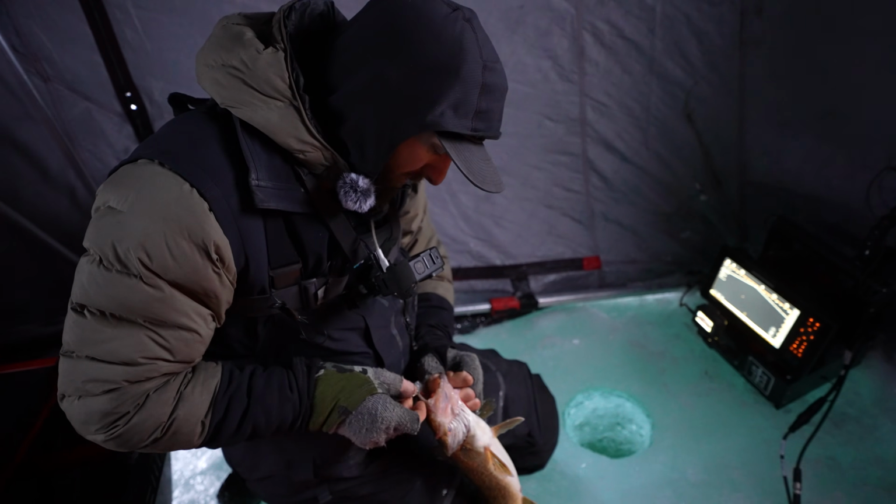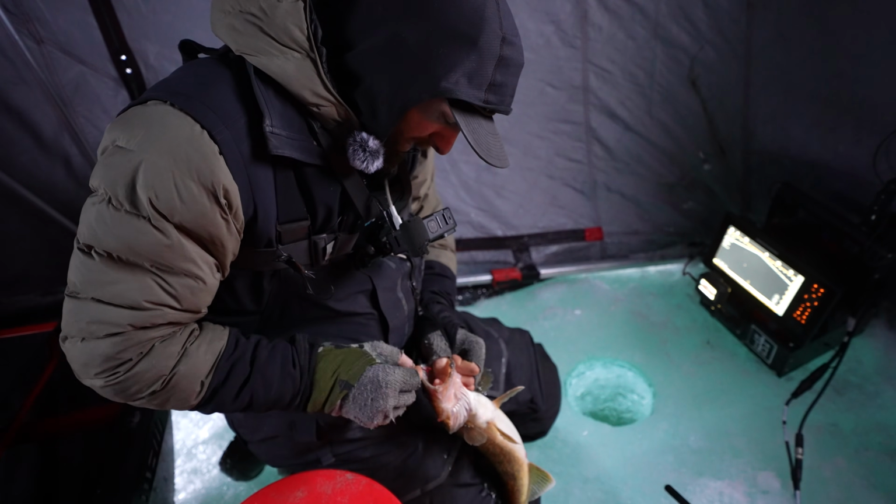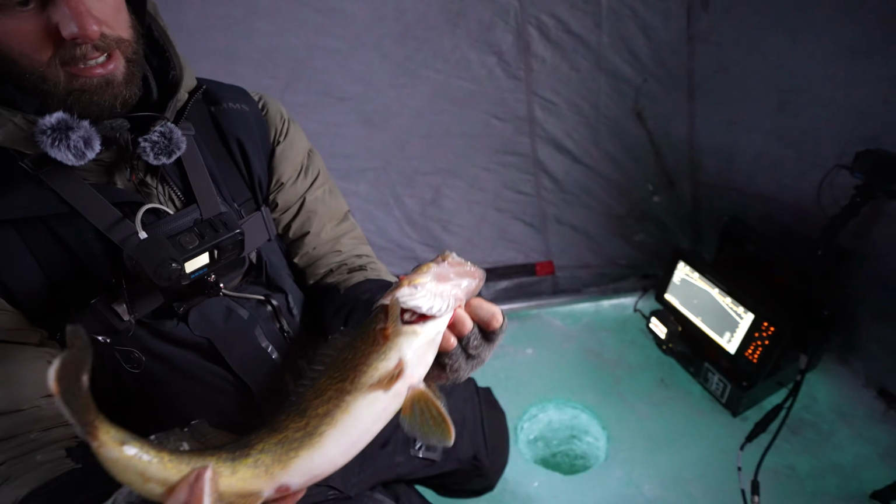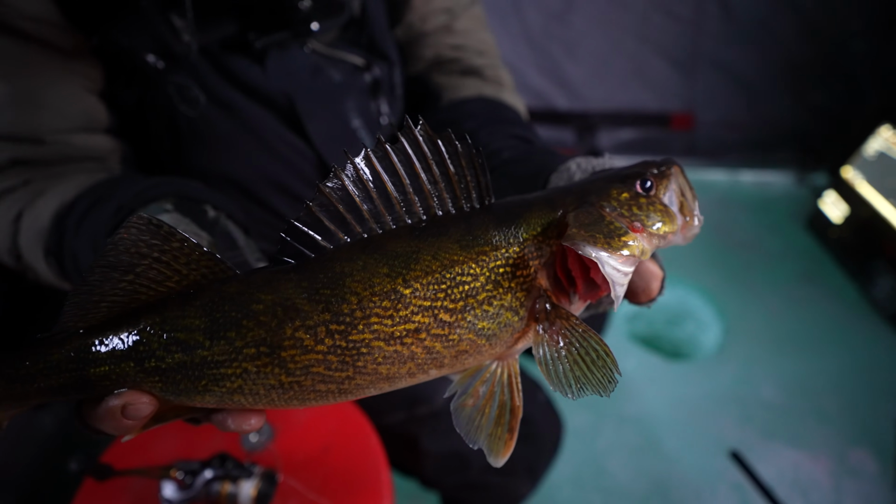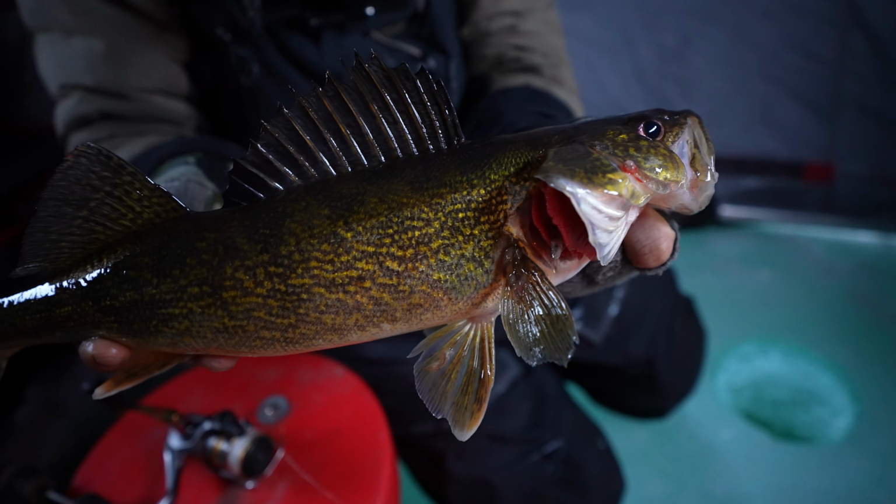I'll get him popped off here. Come on, bud. There we go. Beauty right there, huh? Beautiful dark gold Great Lakes walleyes, my friends.